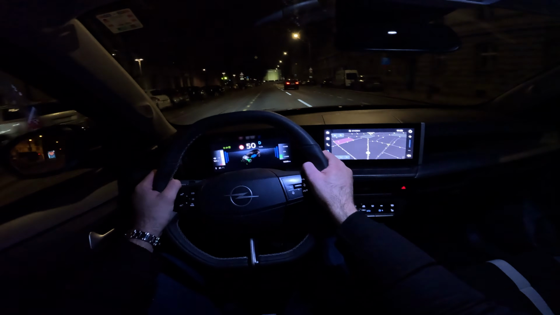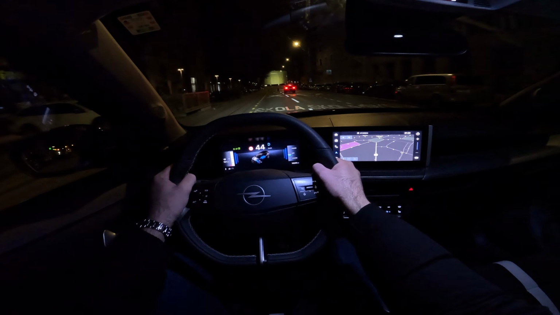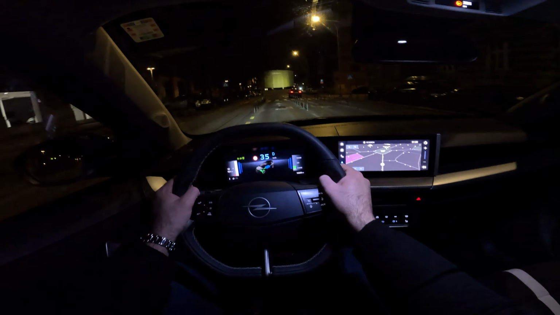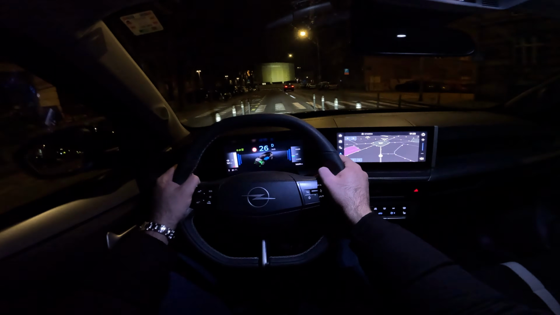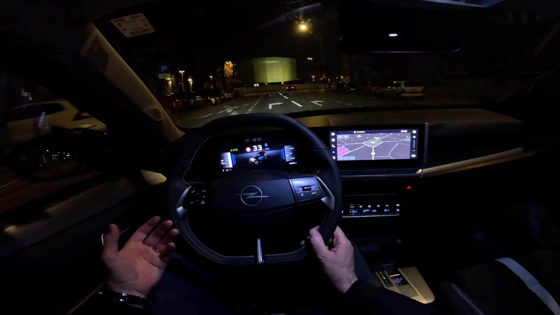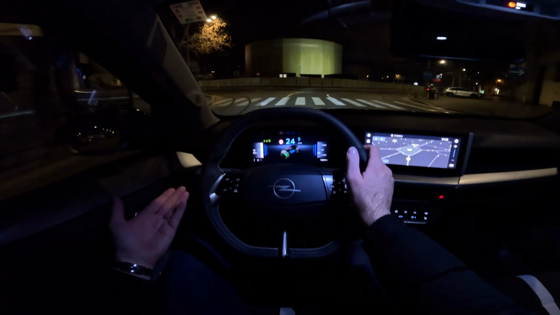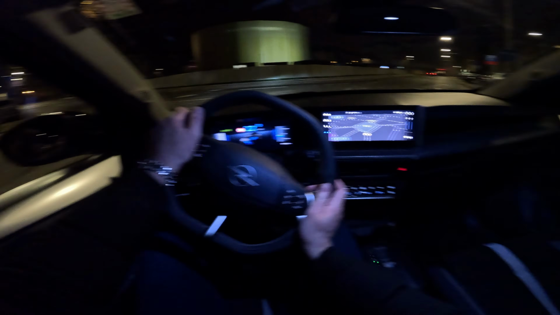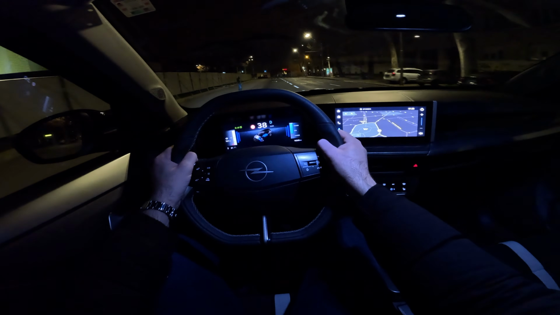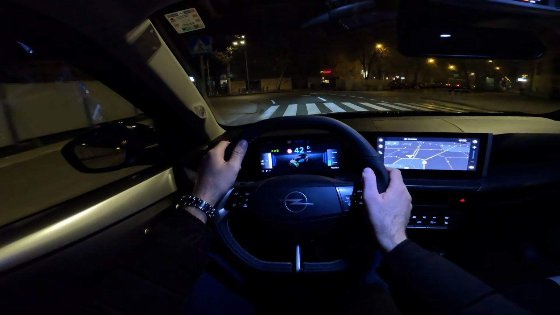Of course, when you push the throttle, you can also notice then, of course, the petrol unit kicking in, and also it's got quite nice pronounced sound in my opinion. And then if you are easy on throttle, and in many scenarios here in the city it will be just electric power as we are now. But for example now, yeah, I really love the sound.